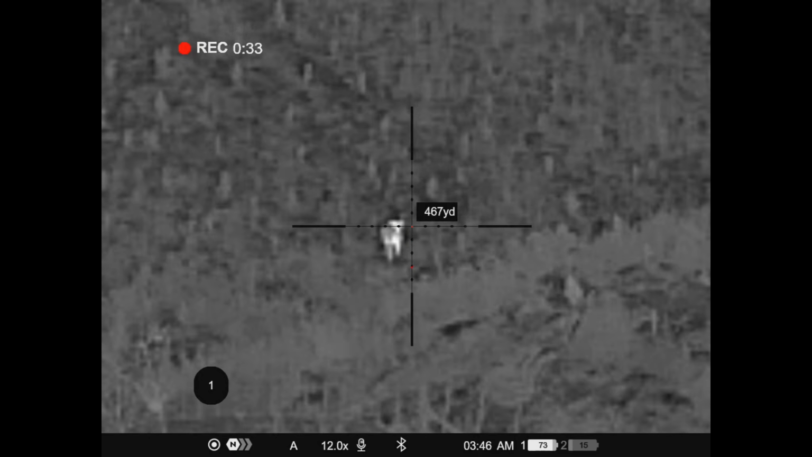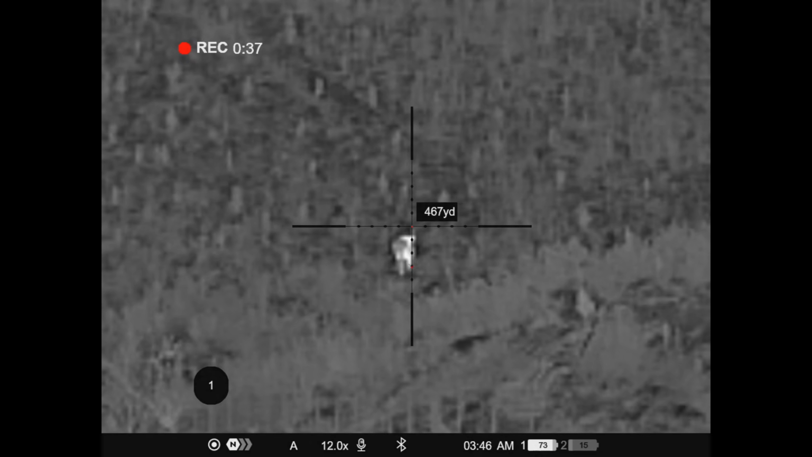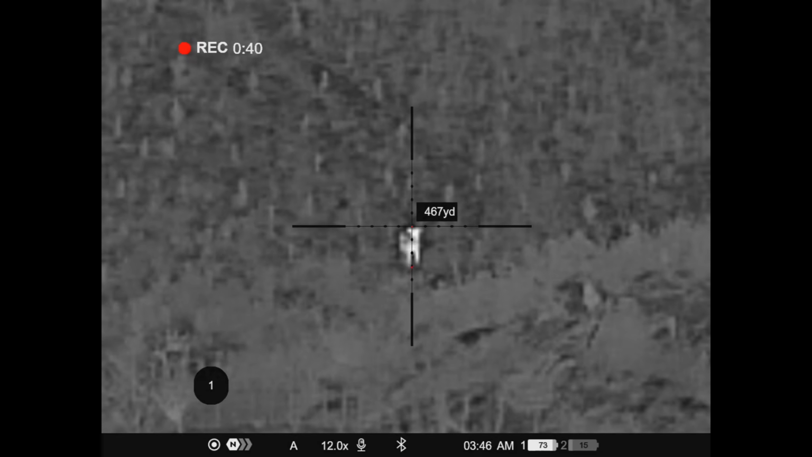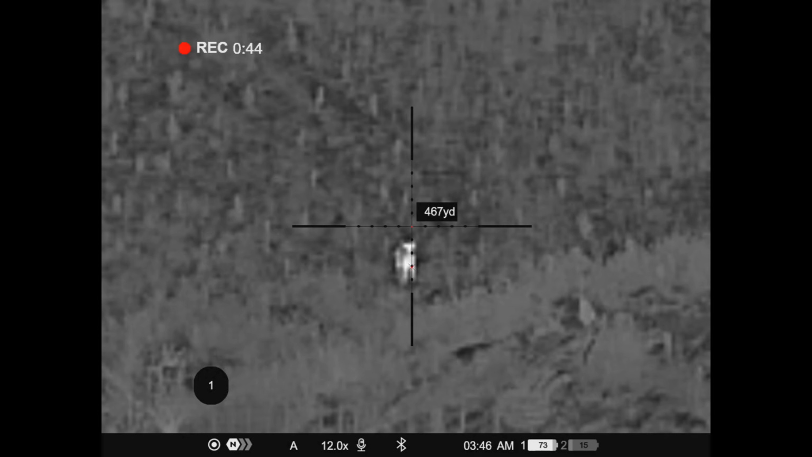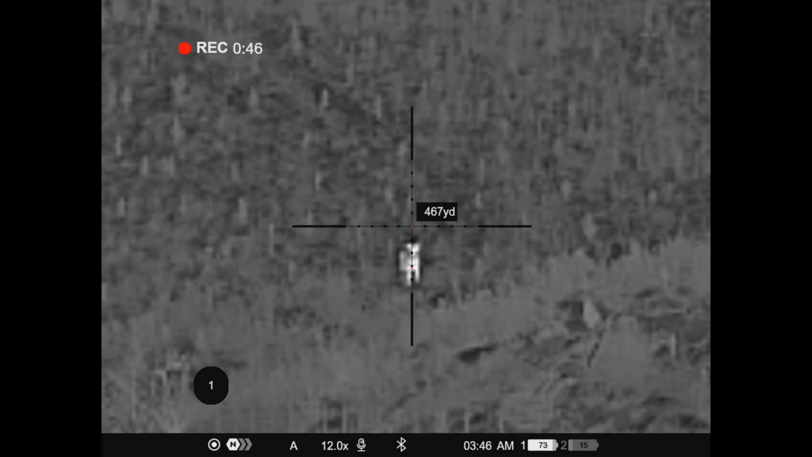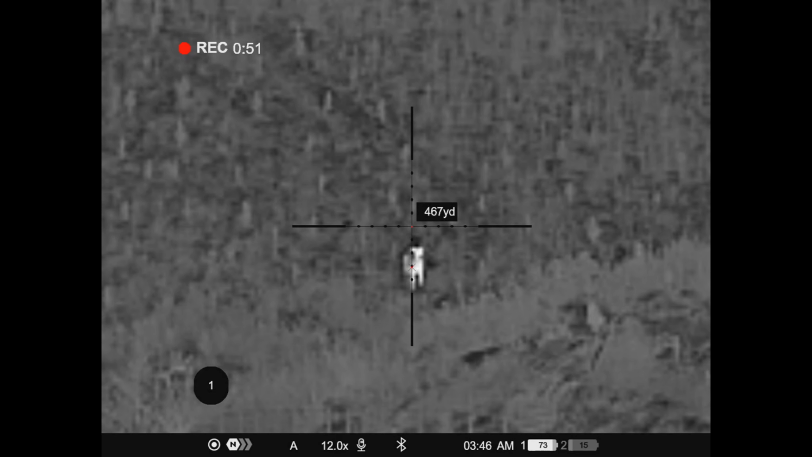Good rest, a real good rest. Just need these bastards to go broadside. Let's go broadside, go. Where's your rangefinder, Clinton? I mean, thermal, this one's better tight.